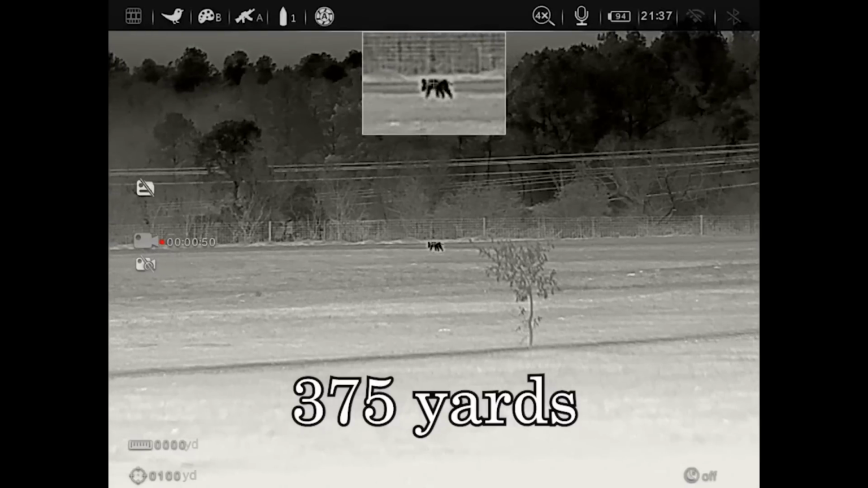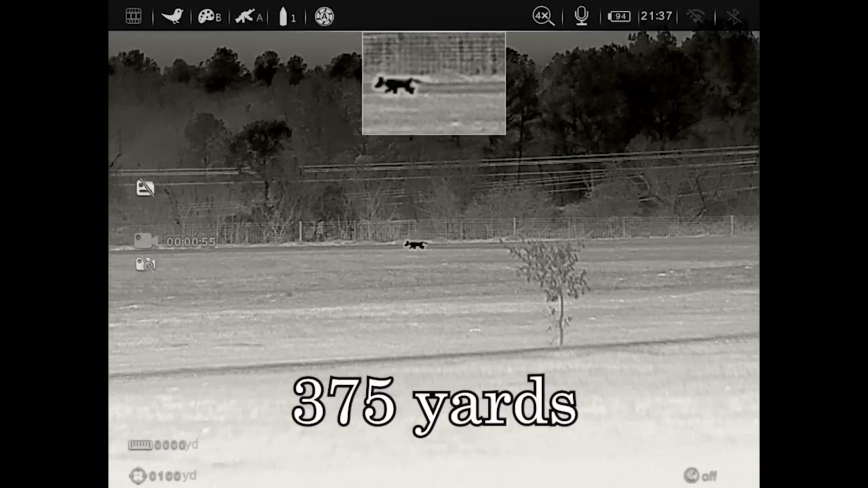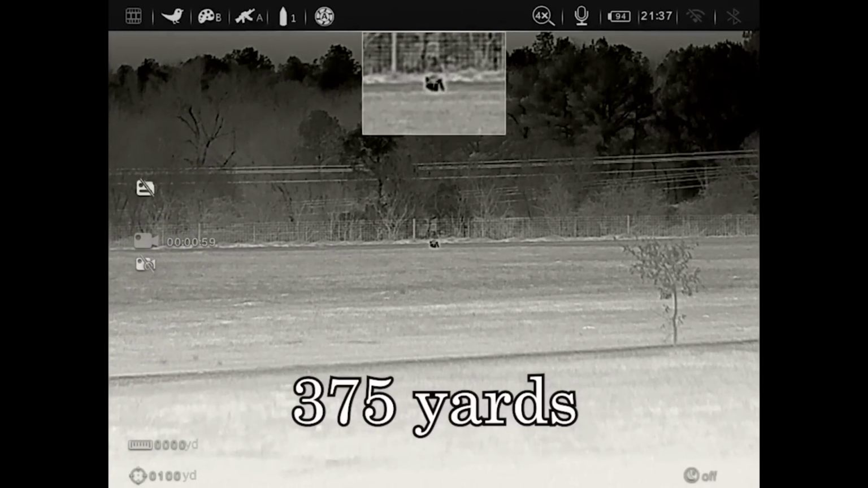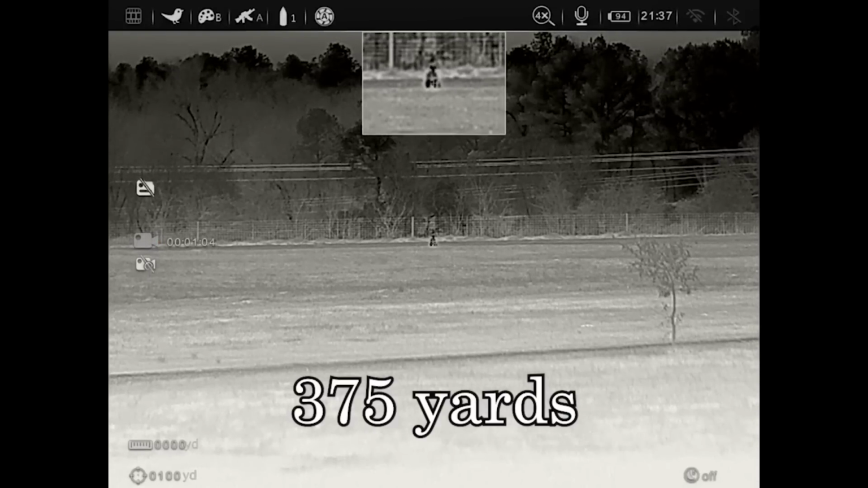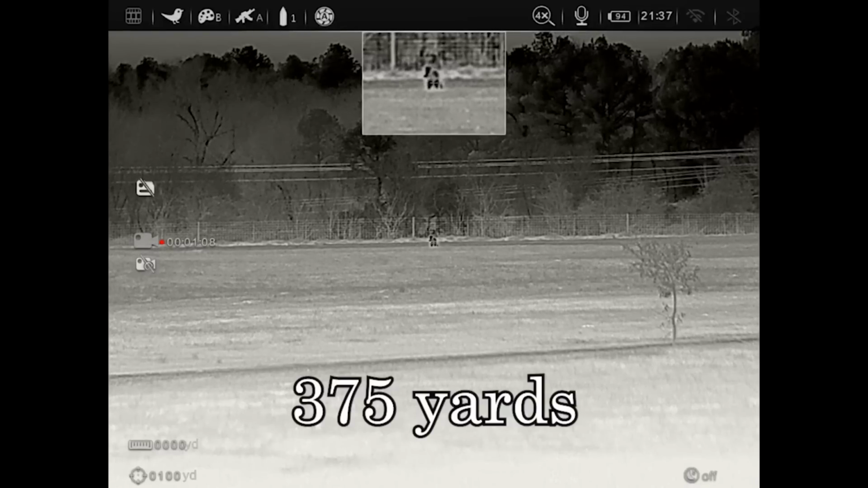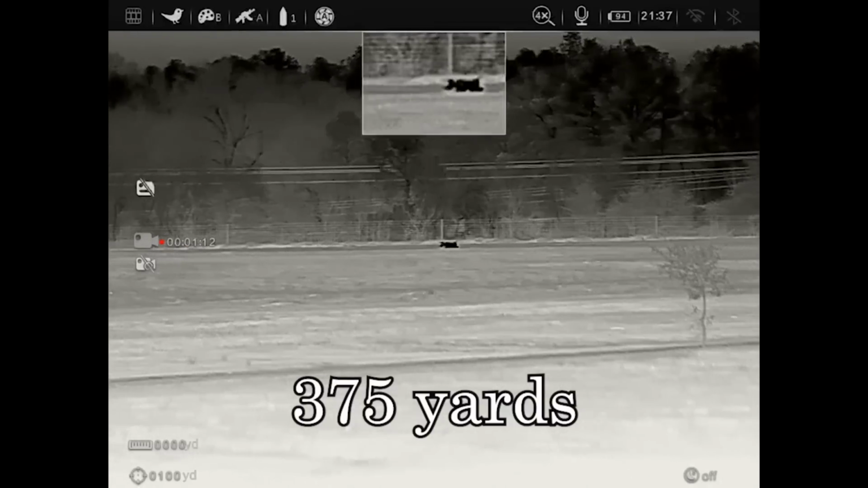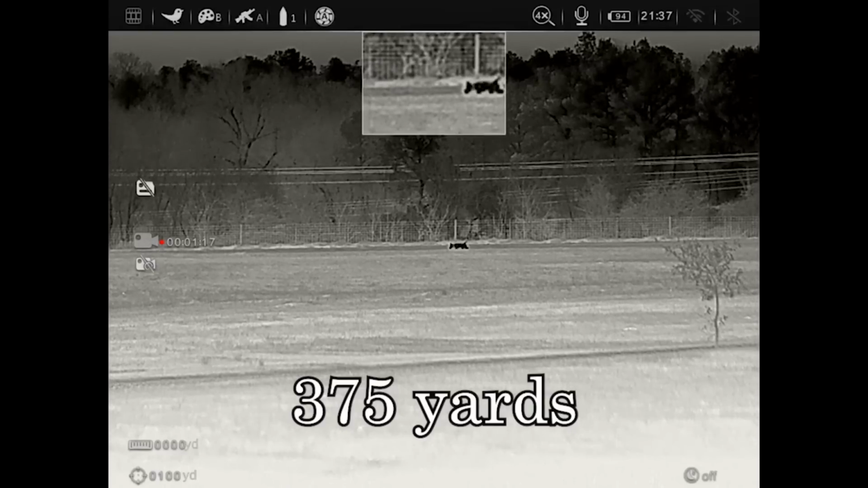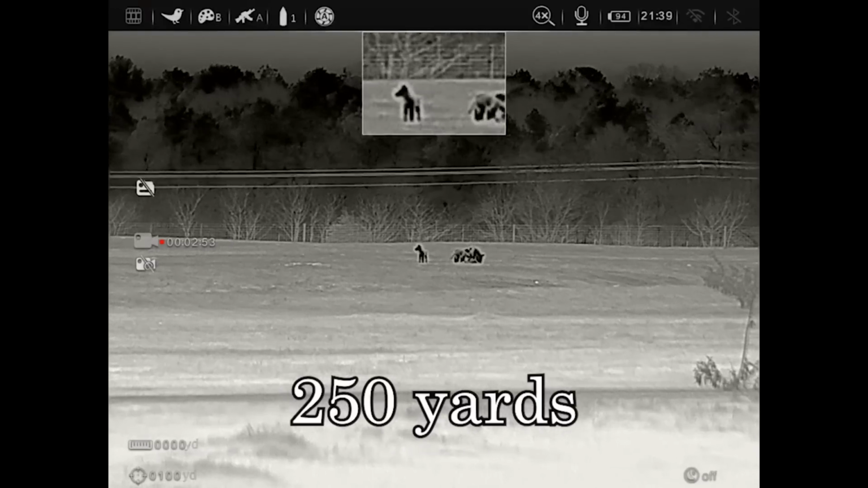Here's the cool thing about it. It's got a huge display. It's a 1.03 inch large format AMOLED display, and it is a 2,560 by 1920 display. So if you're familiar with the Infiray Bolt TH50C, that scope has the 2560 display screen. That's the display that everybody raves about, and that is the same display, 2560 by 1920, in this scope.